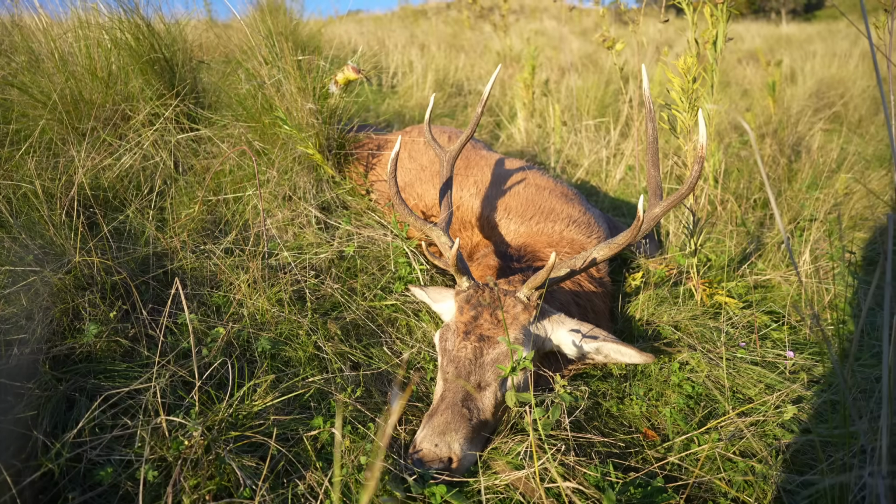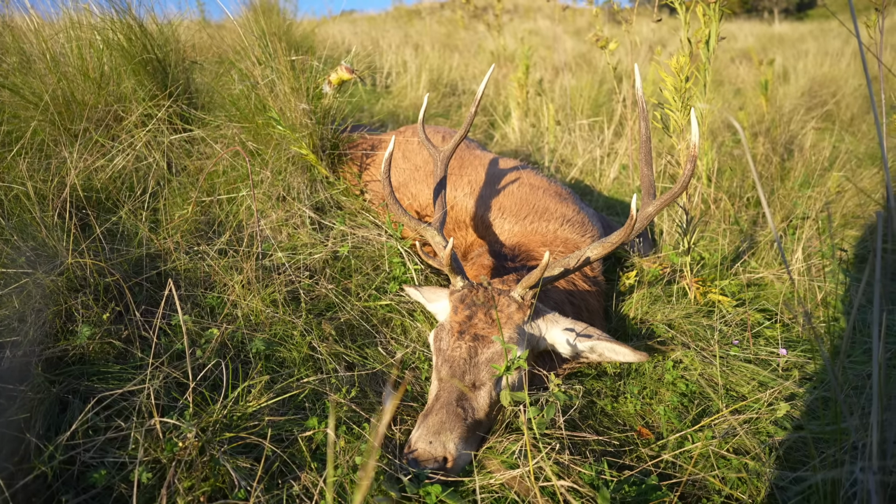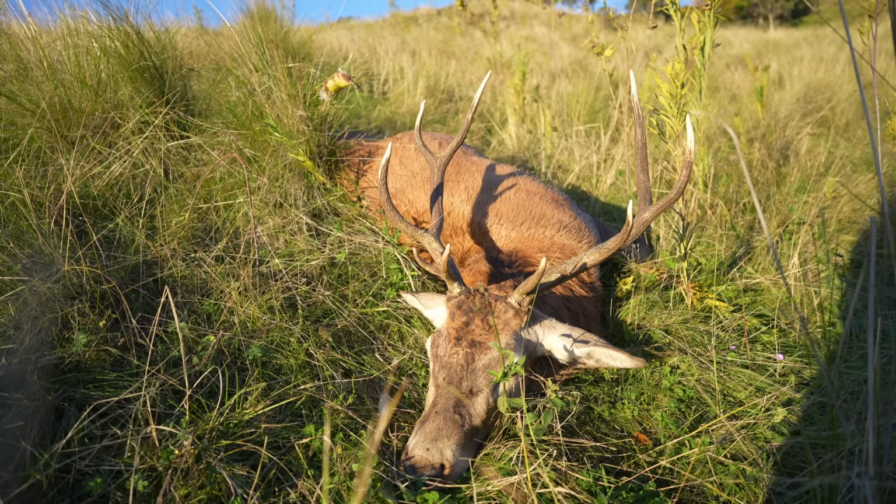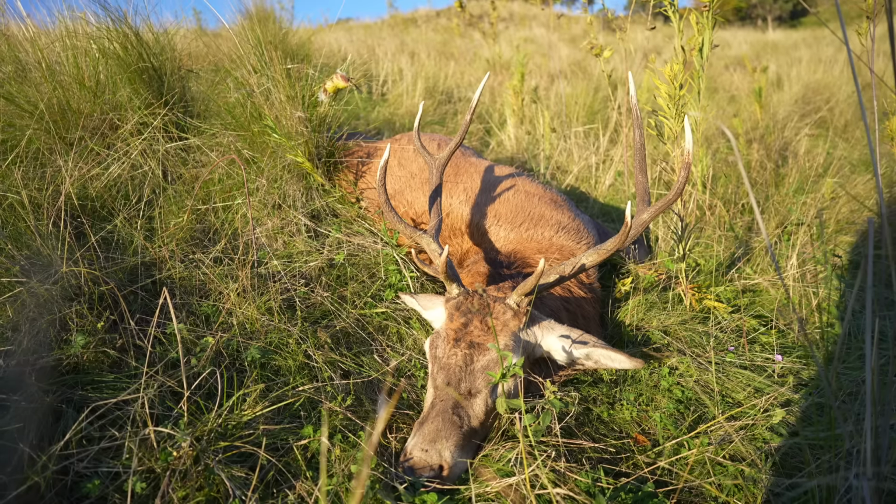That all happened in a little bit of a hurry. I've just come round a corner. This fella's jumped up out of a dam. I didn't really have time to record anything. I've just grabbed the 6.5 PRC Smurf gun and capped a round into him. He's not a bad head. He's a 5x6, younger stag.